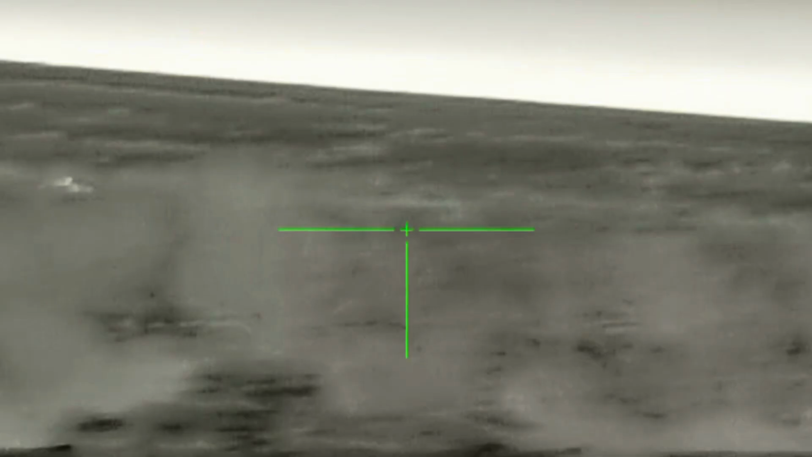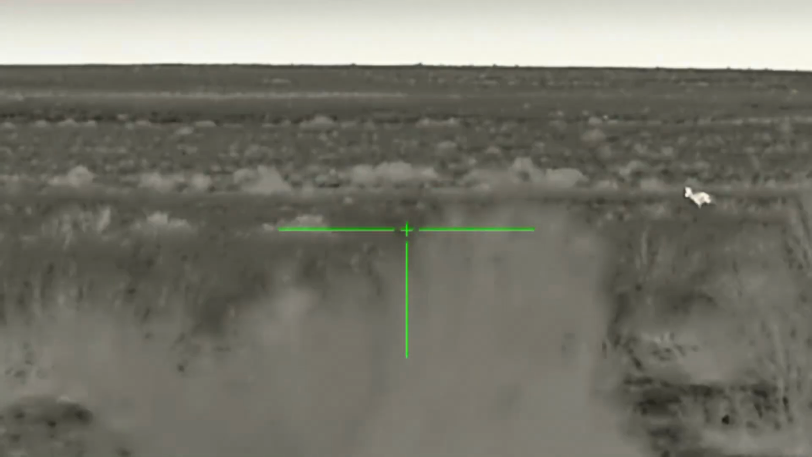Oh, I missed him. Oh my gosh, I can't believe I missed him. Holy crap. How did I miss that? I cannot believe I missed that. Oh, he's right here. He's still there. Woo! Man, I can't believe I missed that shot.